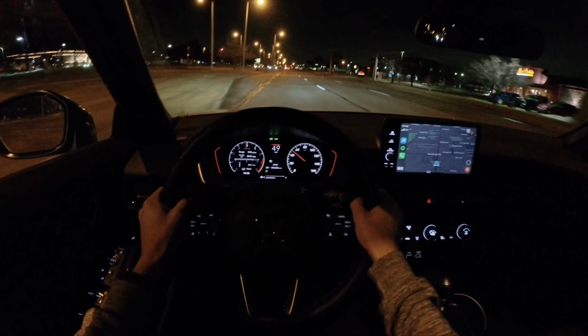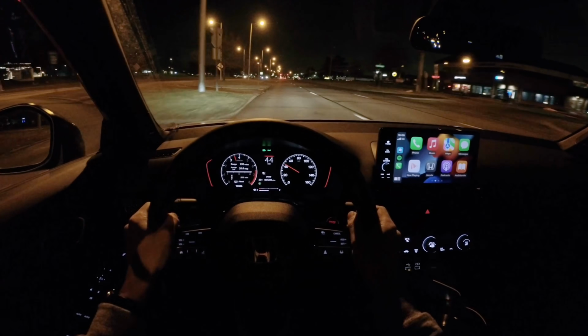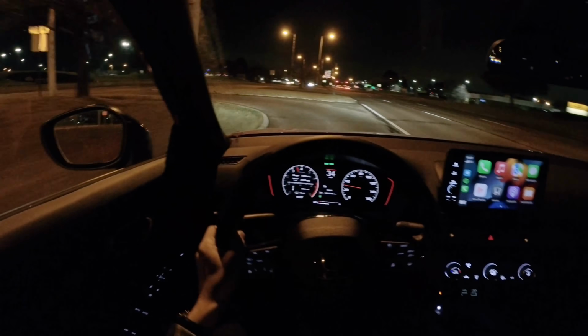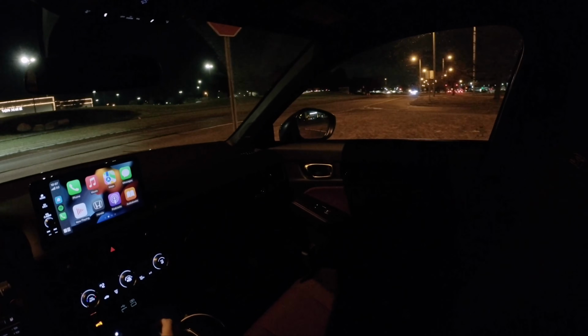Back into sport mode, of course. Rev matching is engaged, though sometimes I'm helping out a little bit with my right foot.